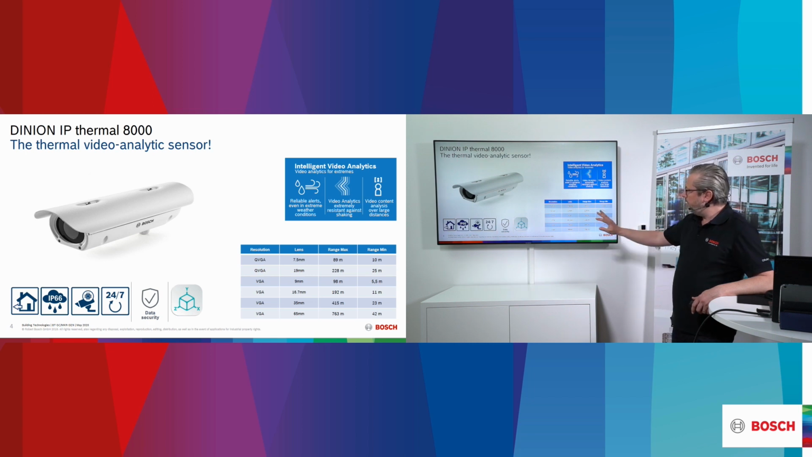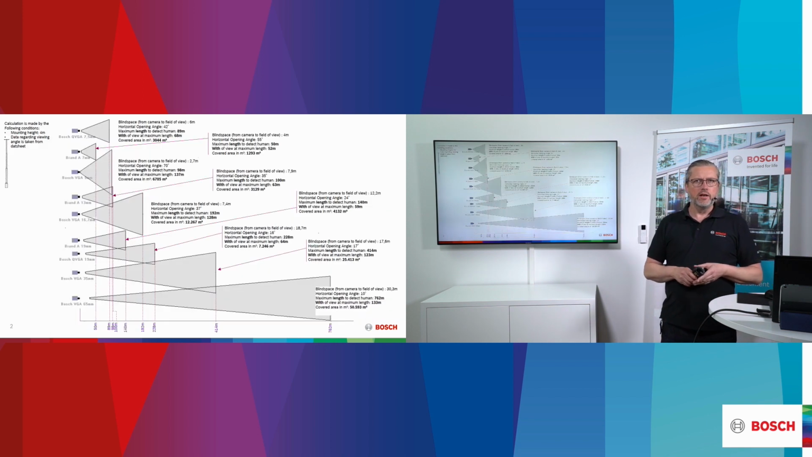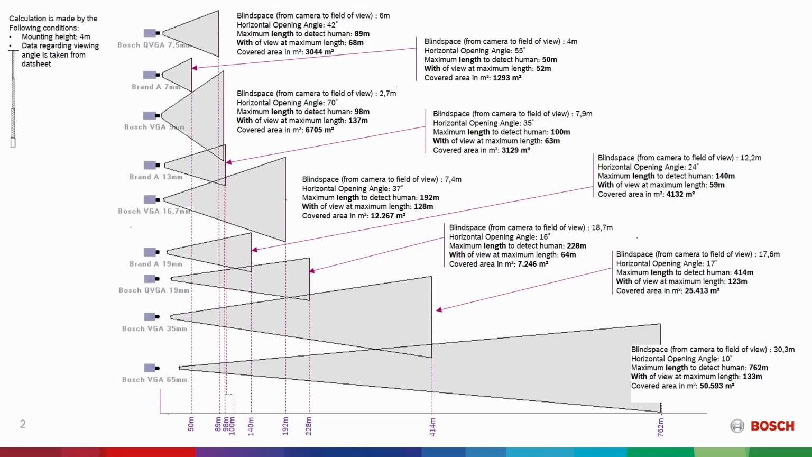So this might be a little bit, it doesn't make any sense to have just this information, but I would like to show this slide. And in this one, I think we need to be able to explain it a little bit. If you look into this slide, you will see, first of all, some examples of Bosch products. These Bosch products, where you have the resolution and the focal length of the lens, you will see that we are able to do analytics at a certain length and at a certain width, and also at the specified covered area.